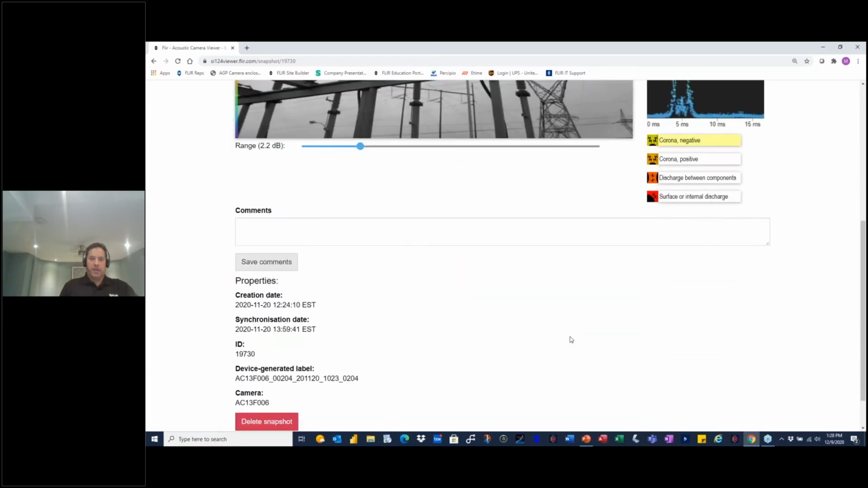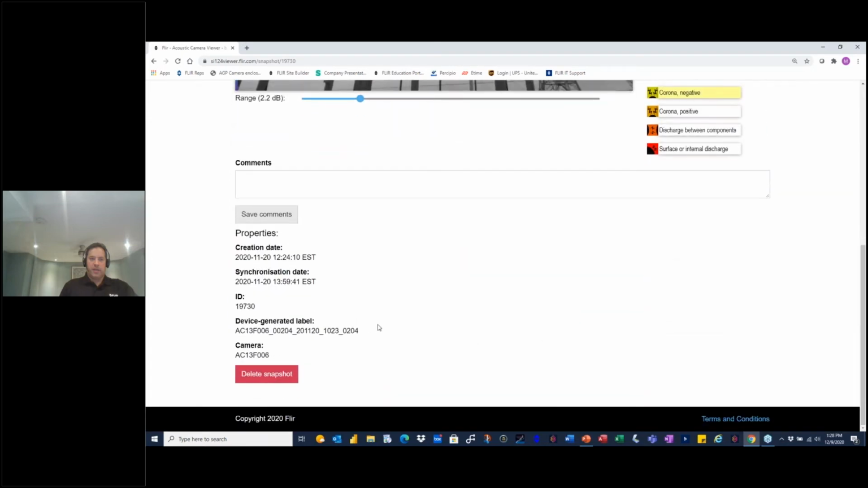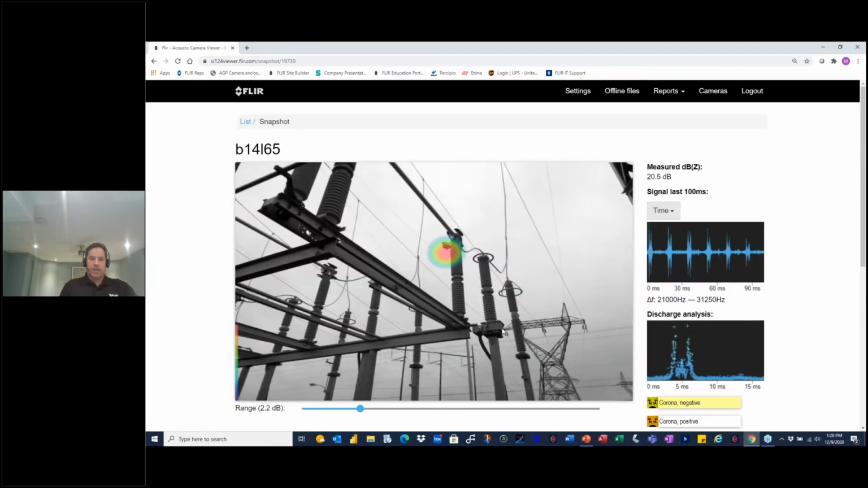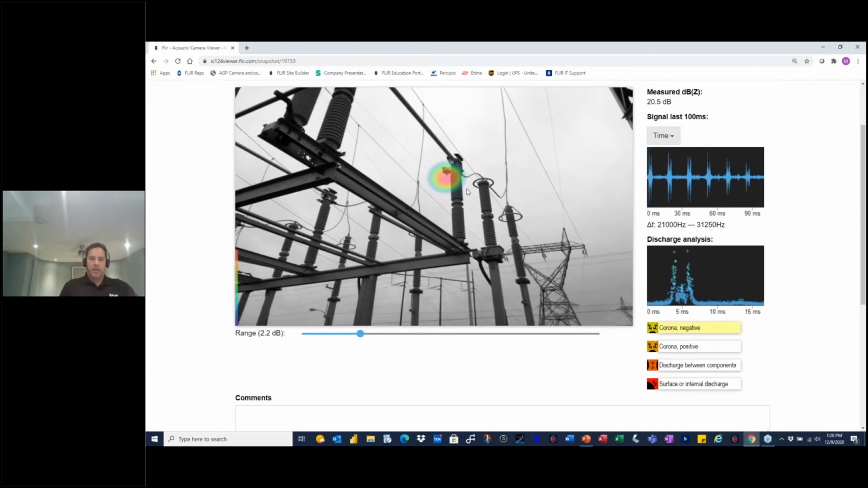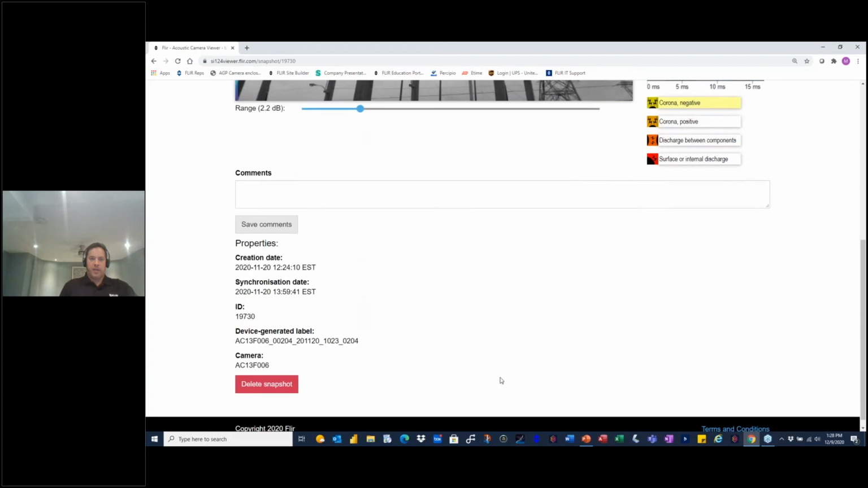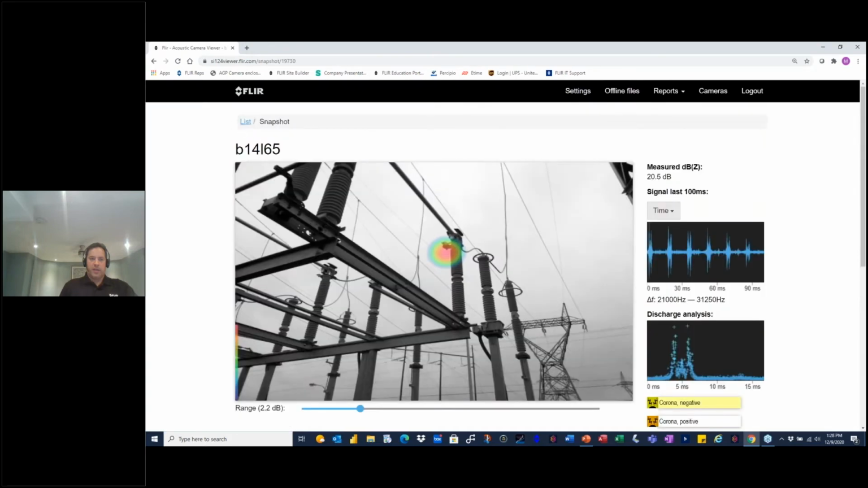This was done recently, I believe. This was done November 20th, so basically 20 days ago, quite recently, by one of my agents out of Atlantic Canada. You see the image was captured. You see the problem source. The AI is saying this is a 100% corona negative based on this application. You can write comments and you can have all that information put into the report.